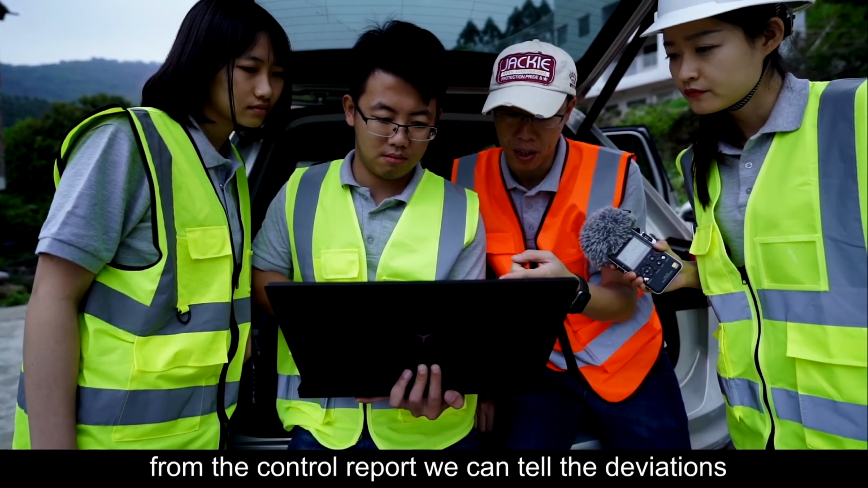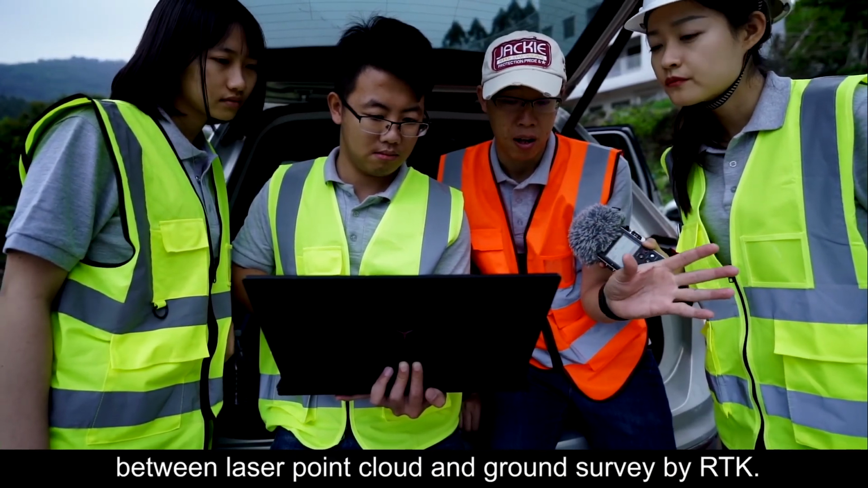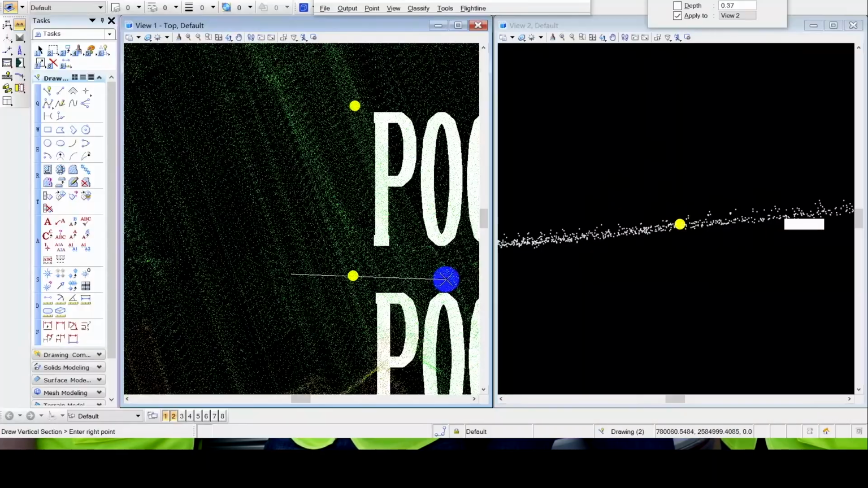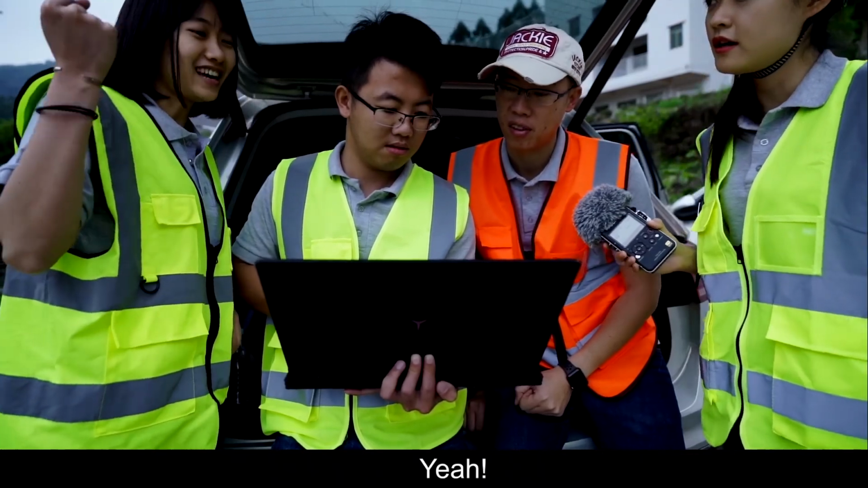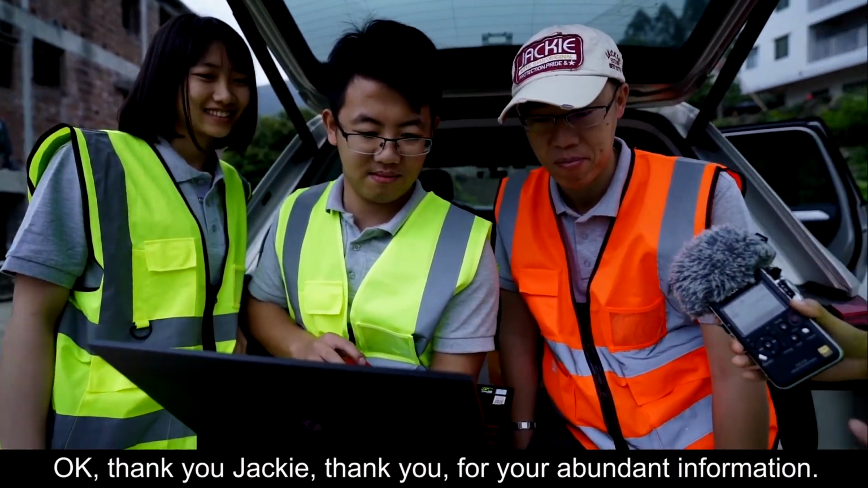From the control report, we can tell the deviations between laser point cloud and ground survey by RTK. I think this is okay. See? Below 5 centimeters. That's okay, excellent.